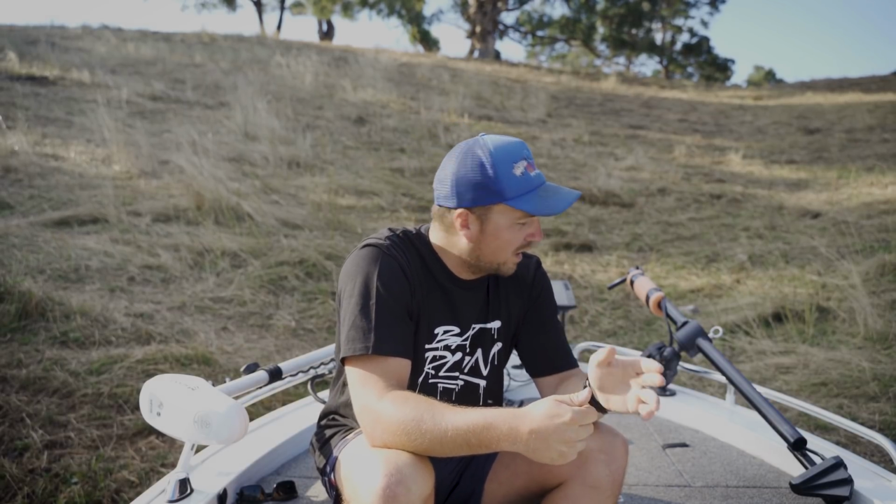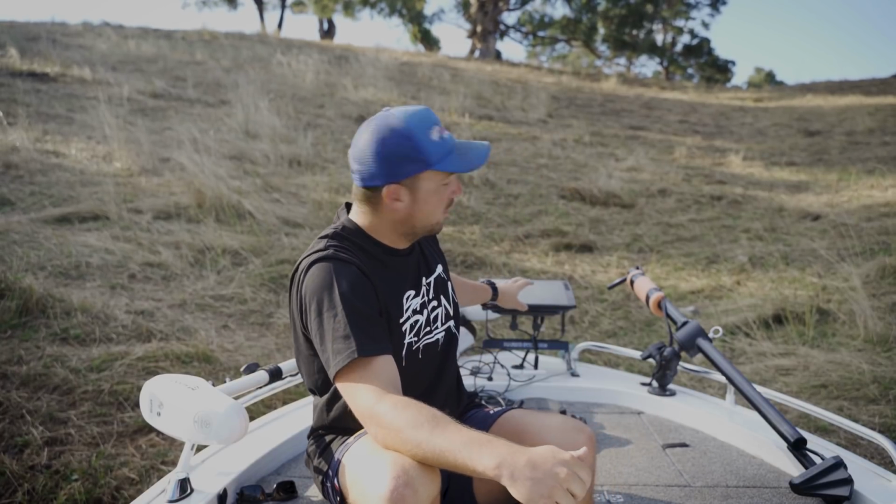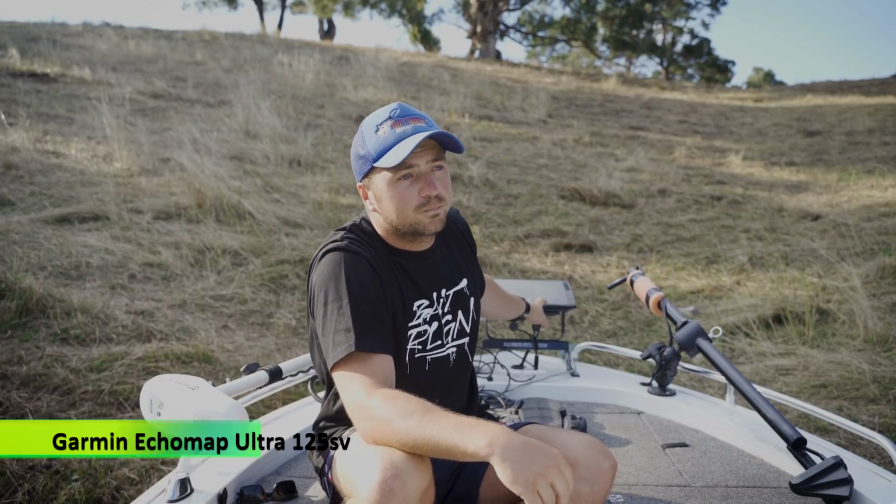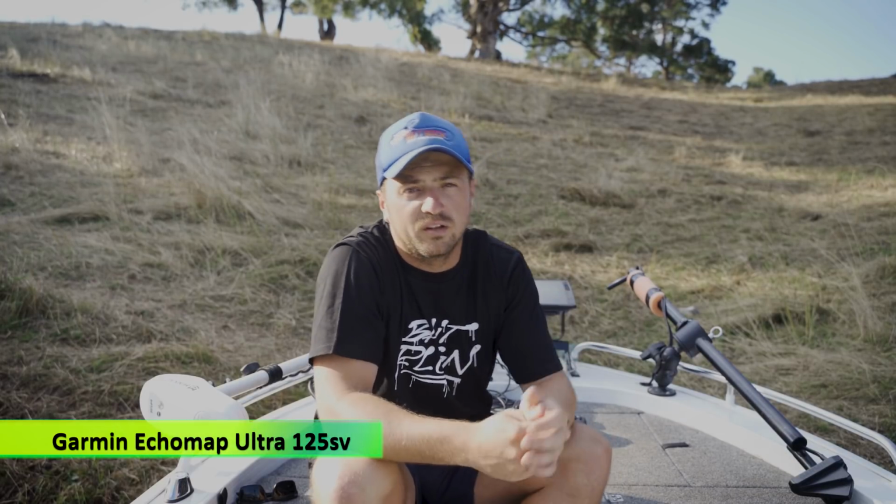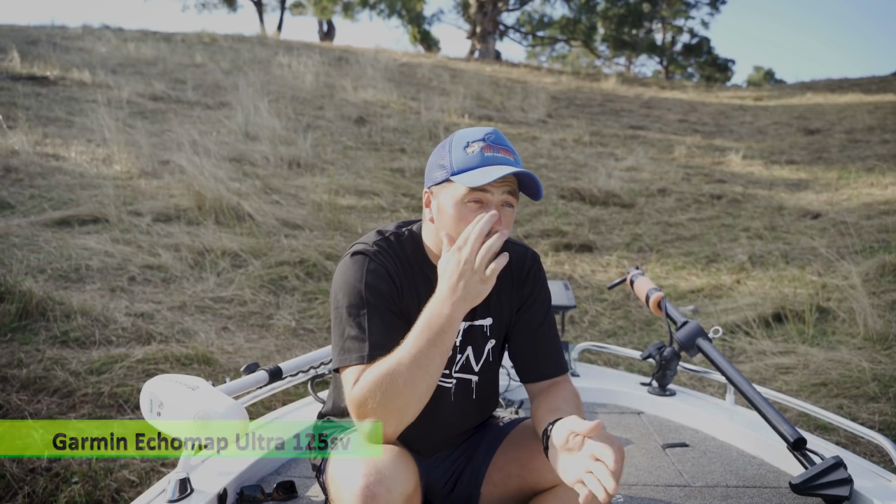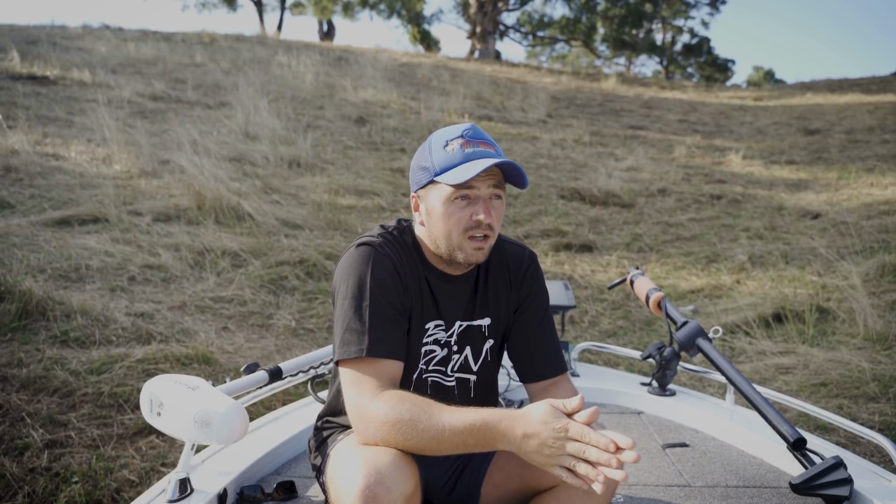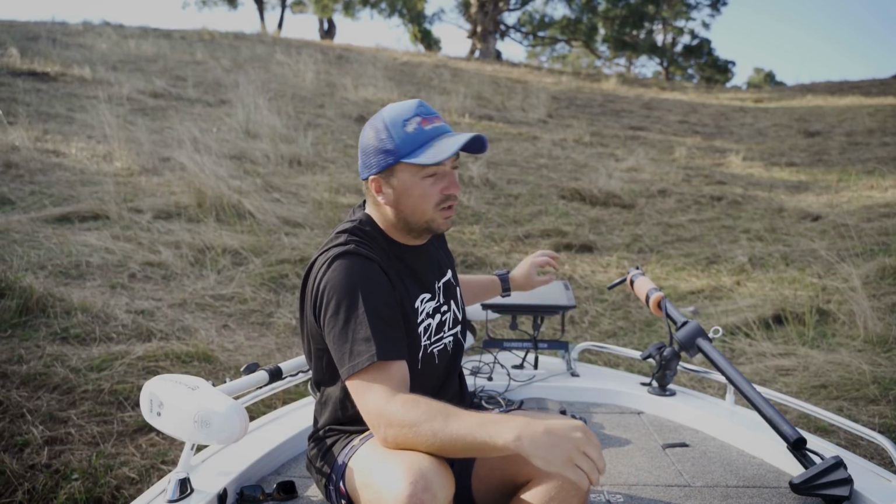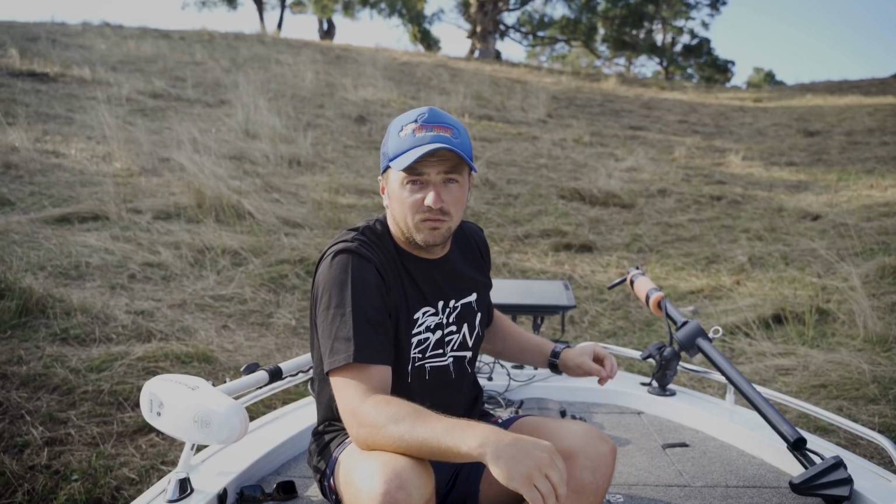So got that at the back, and then up the front that I run my Livescope off, I've got an Echomap Ultra 125 SV. So it's a 12-inch screen. And it's great. I've loved it. I haven't really used it for anything but the Livescope since I've got it.